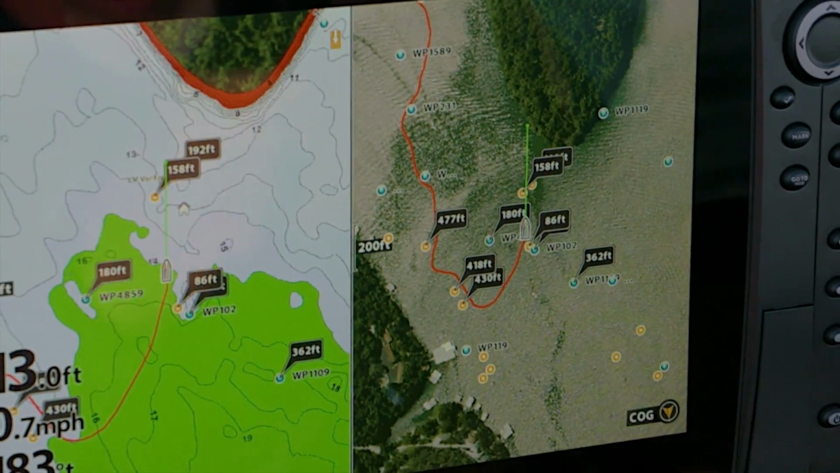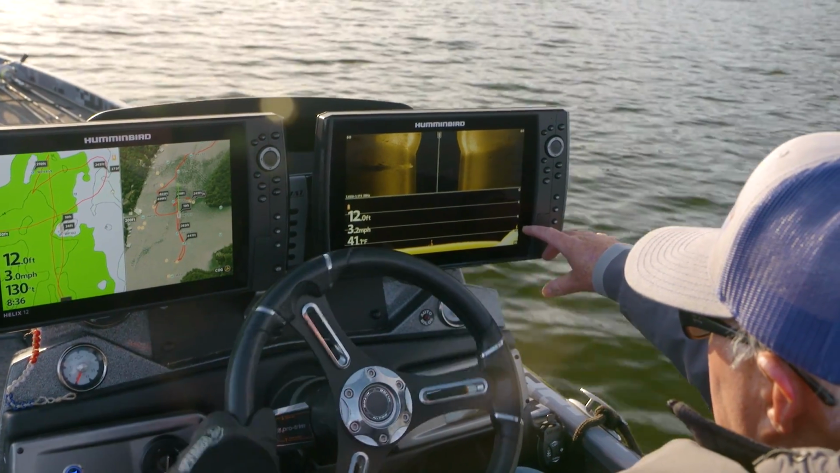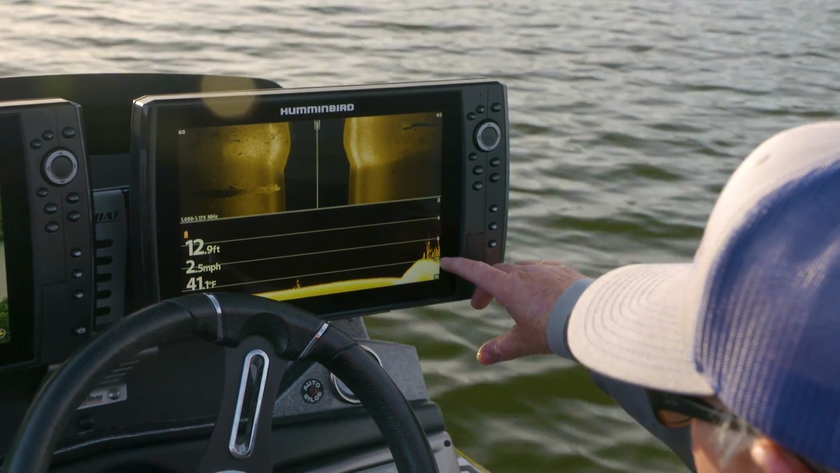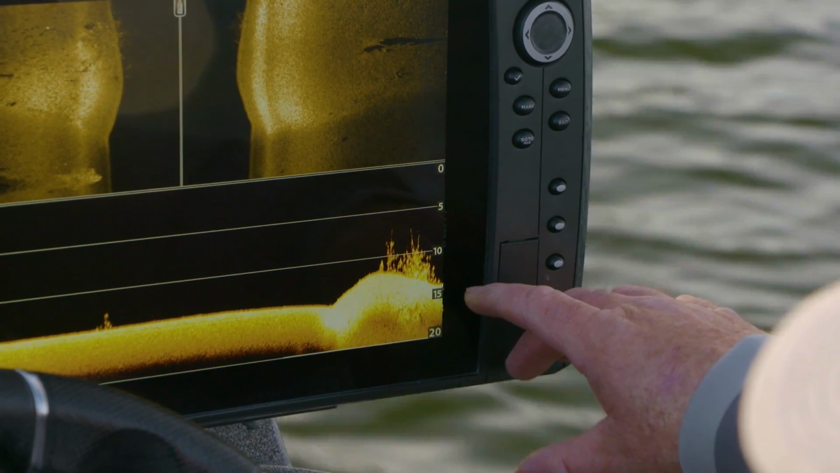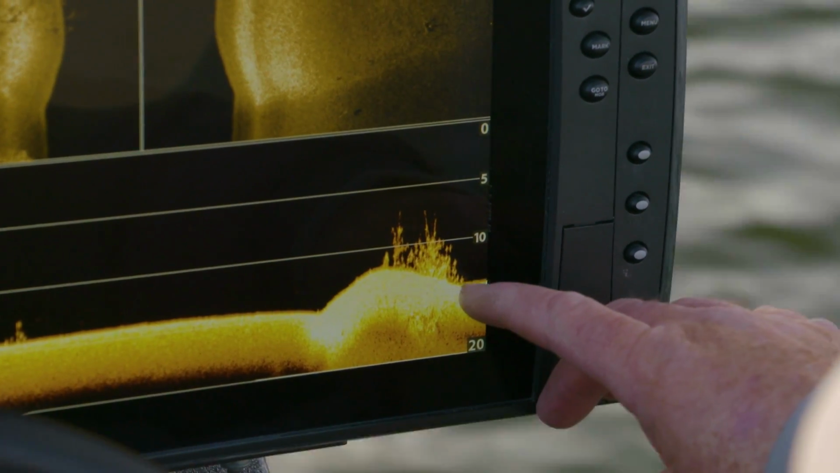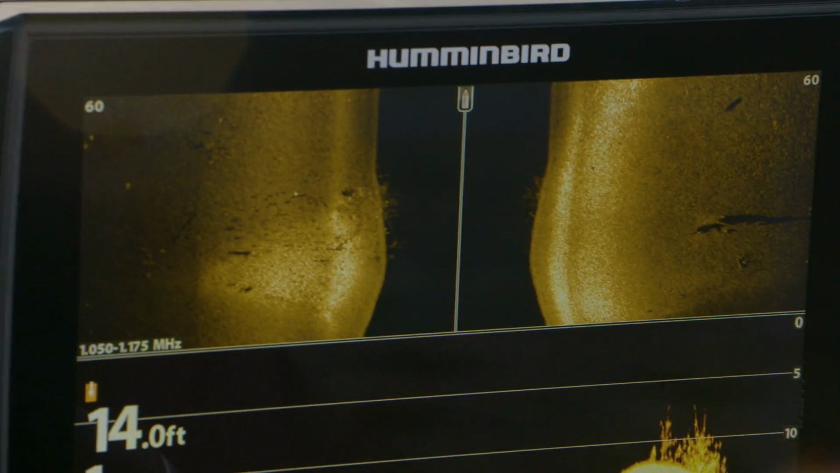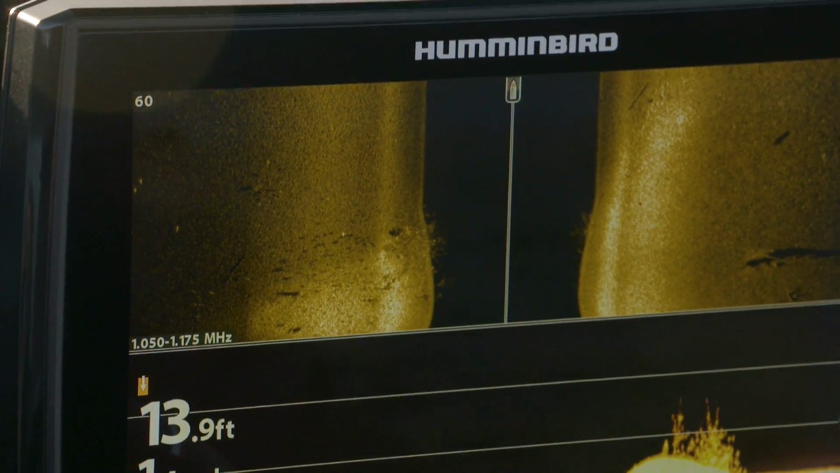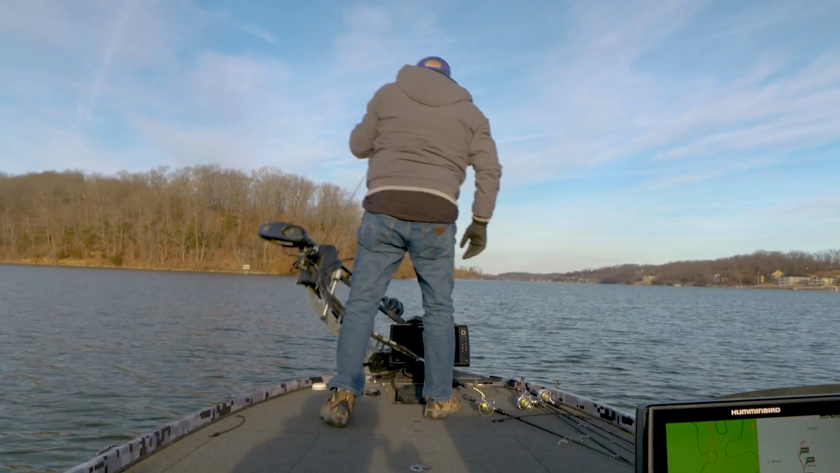There's like 2 waypoints. What I'm doing is I'm coming up on top of a little hump right here, and this is a brush pile, and that's fish in between the brush pile, and I may have spooked them a little bit, but you can see there's some fish right there. When you look up here on the side, they kind of went off to our left side, but that's kind of what we're looking for, and it gives you an idea how deep the fish are hanging. So far, everything's looking around 10 foot deep.